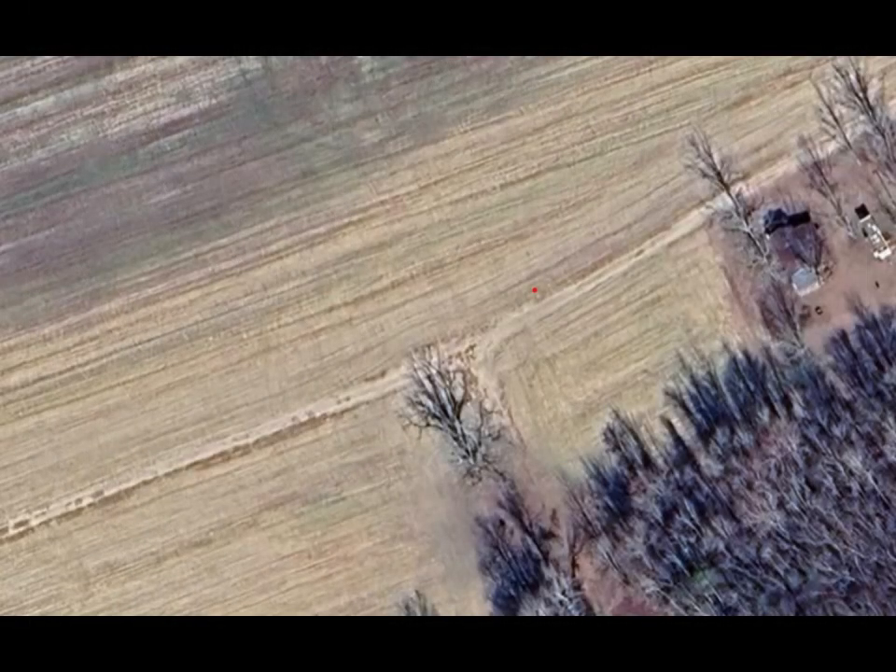So we have an area we need to do some hog control, and it was a little tough situation. The only place we could hide in the shadows was up by this building here, and there was a camper on the other side of it, and then there's a big security light on a pole above it. And there's beans all in the field, so it was about the only place we could hang out, especially with the wind coming from the direction it was coming in.